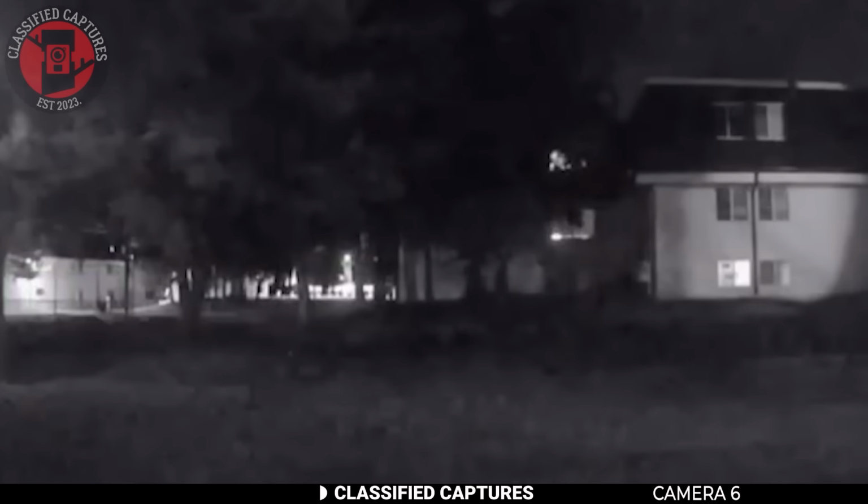On October the 4th, 2025, a homeowner captured something very strange on their security camera. Take a look at this. It was late at night when, out of nowhere, a dark figure zipped across the yard. The movement was so fast that at first it just looked like a blur.